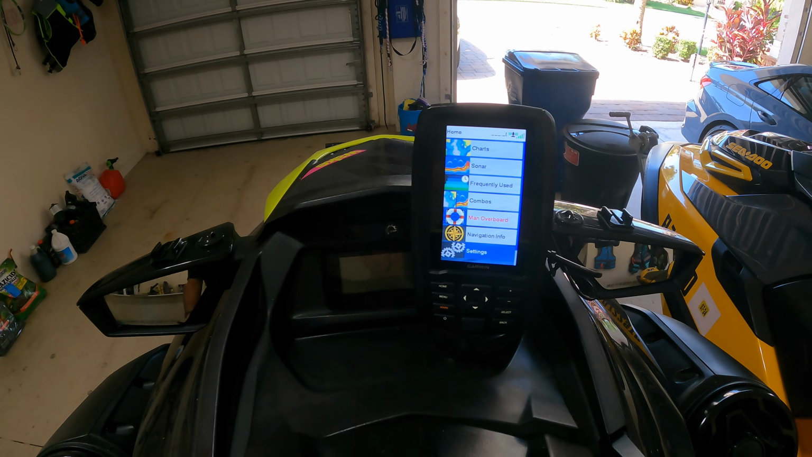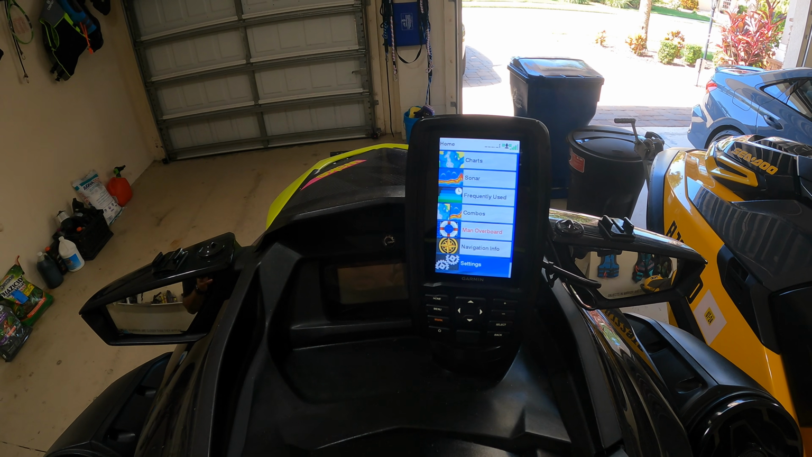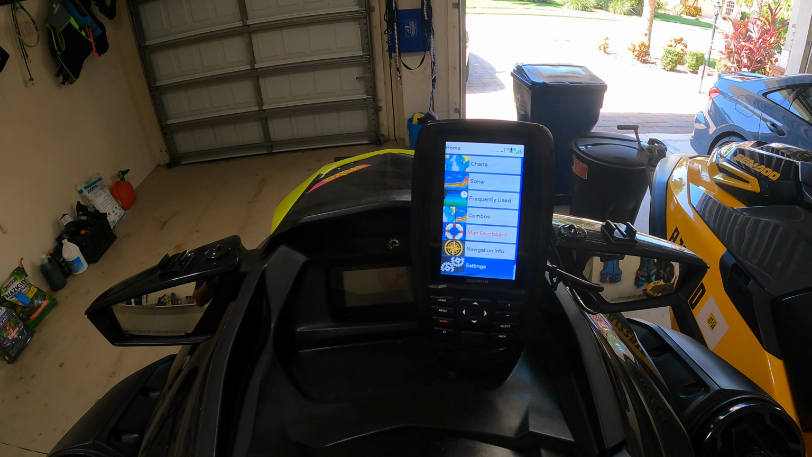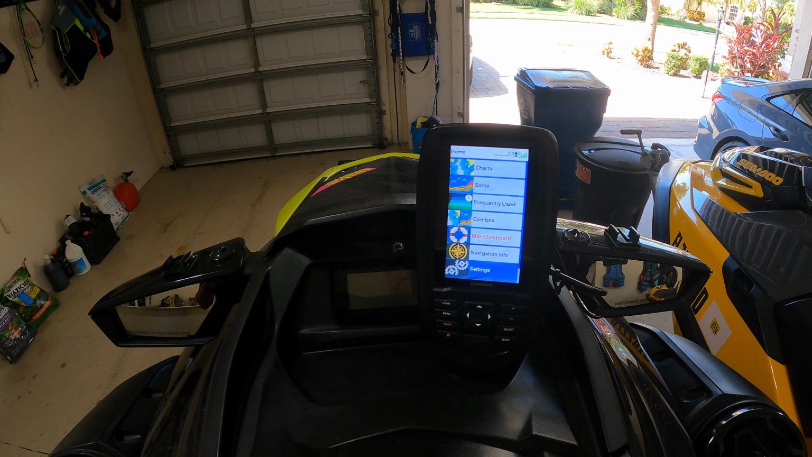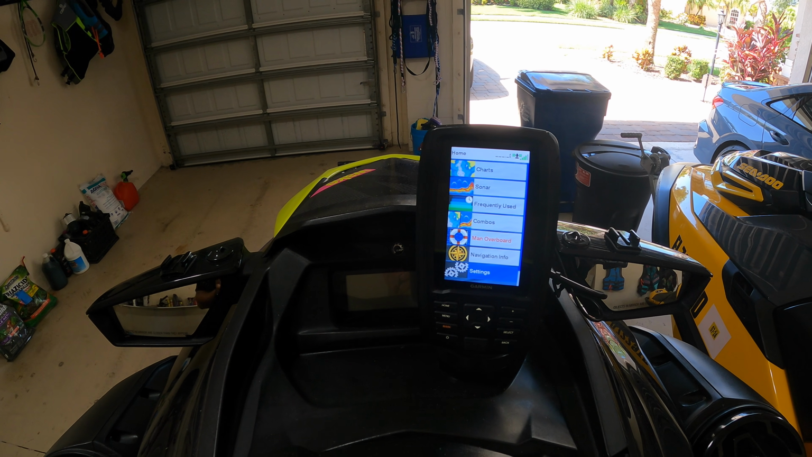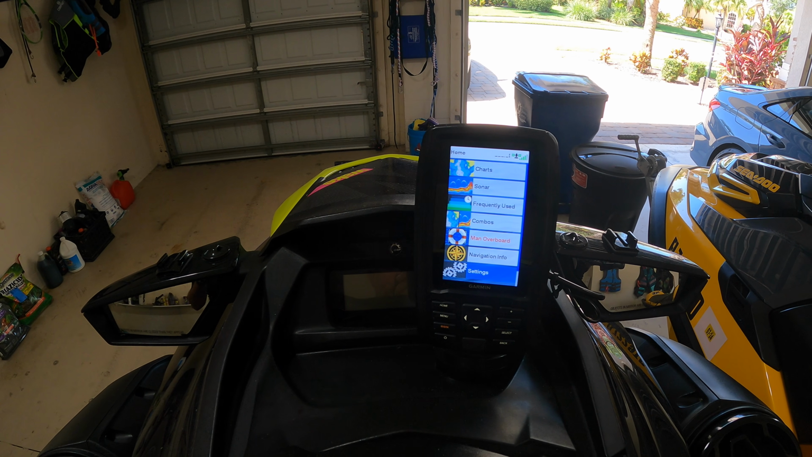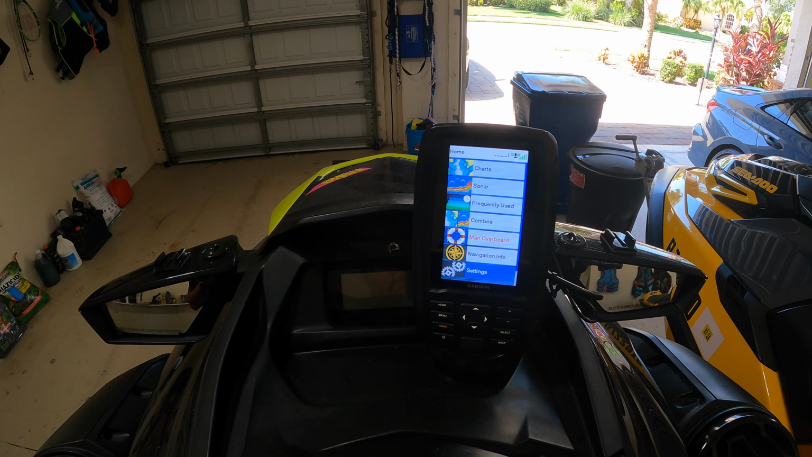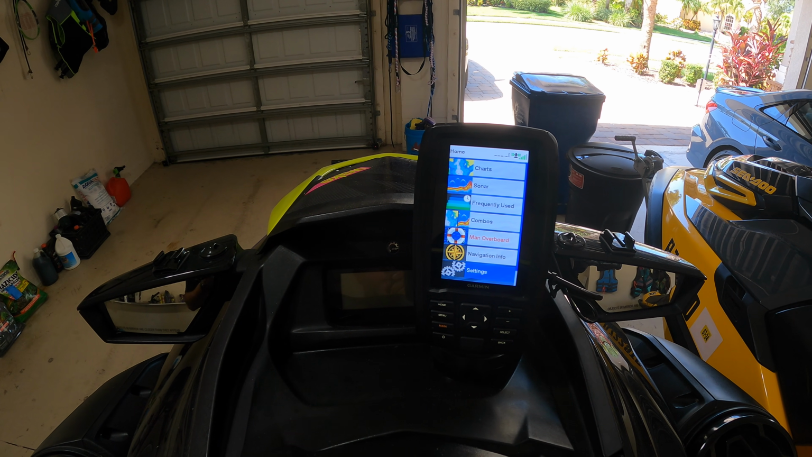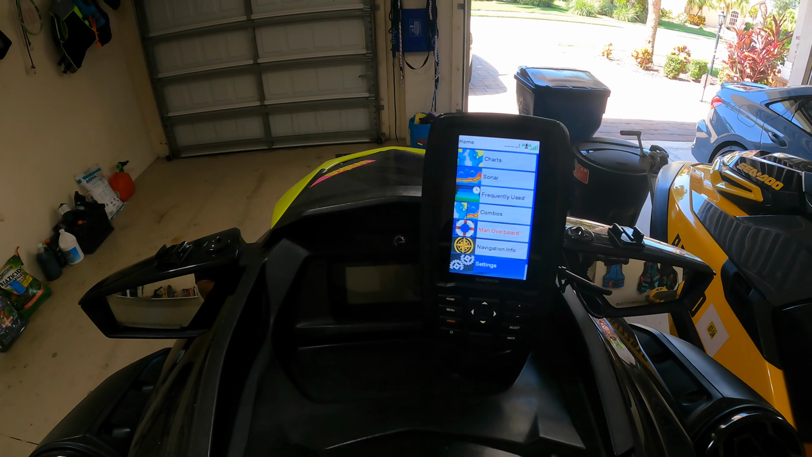I know that there are less expensive versions of the Striker out there. One of the things that I will tell you is I did opt for the 4CV because from everything that I read online, it has the best navigation options compared to the other ones that are clearly just designed primarily to be used as a depth finder and a fish finder, not necessarily for navigation options.